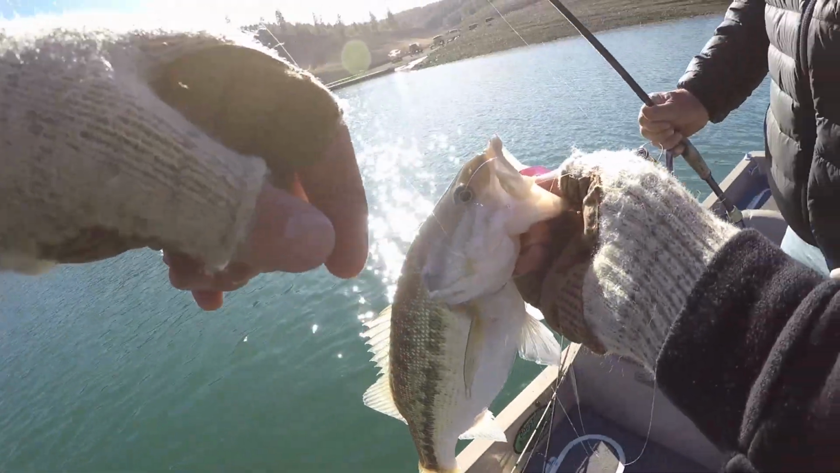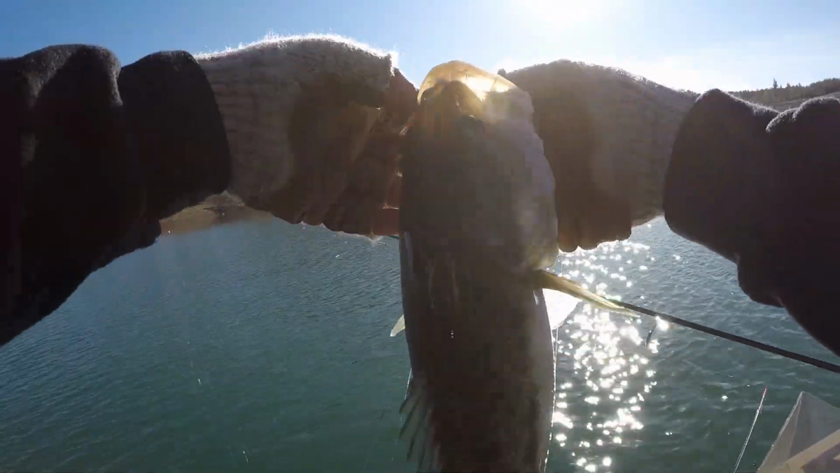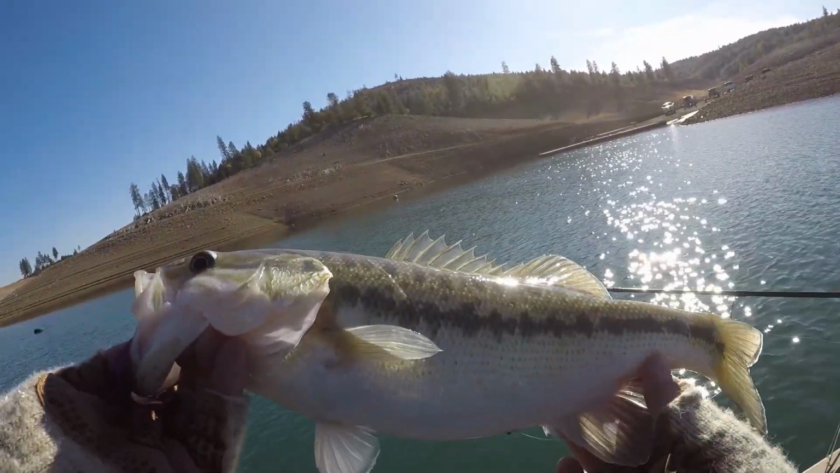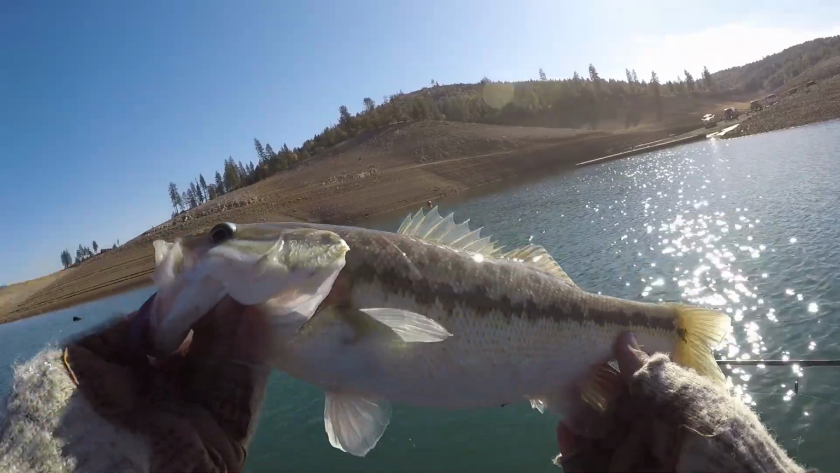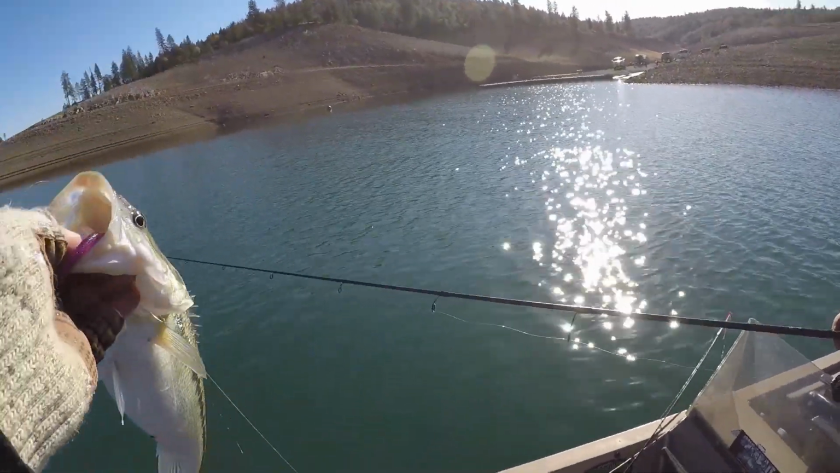Oh my god, he had that for a week. Ate that worm. Fire? Yeah. Not a bad way to start the morning. This is our second day out. Look how pale that fish is. That fish has been out deep. You can just tell by the color of him. Good fish to start. 1.5 pounds, 1.75 spot.